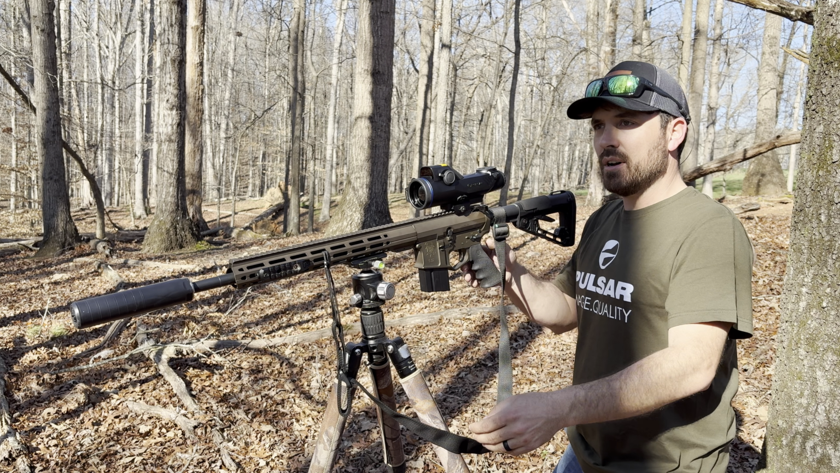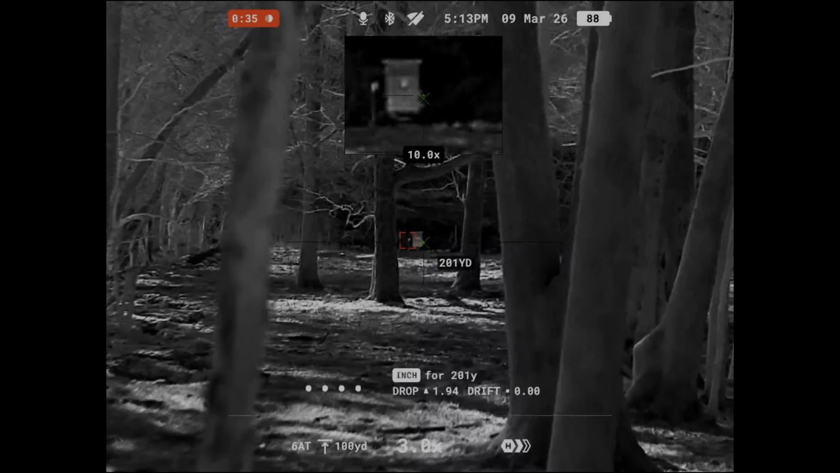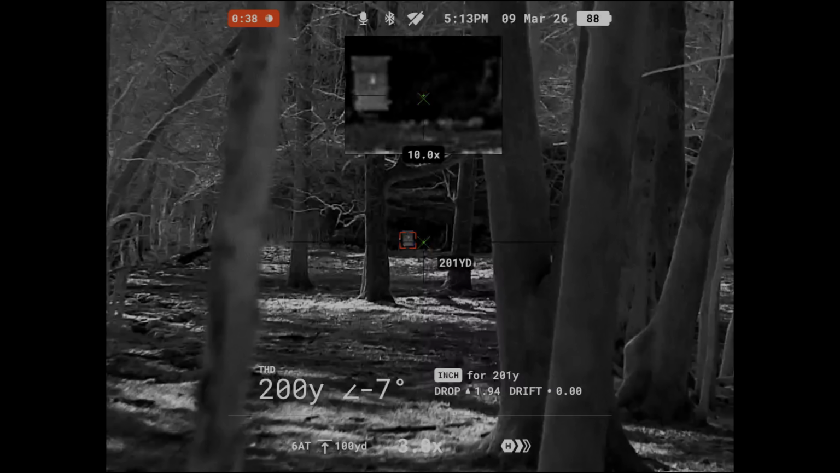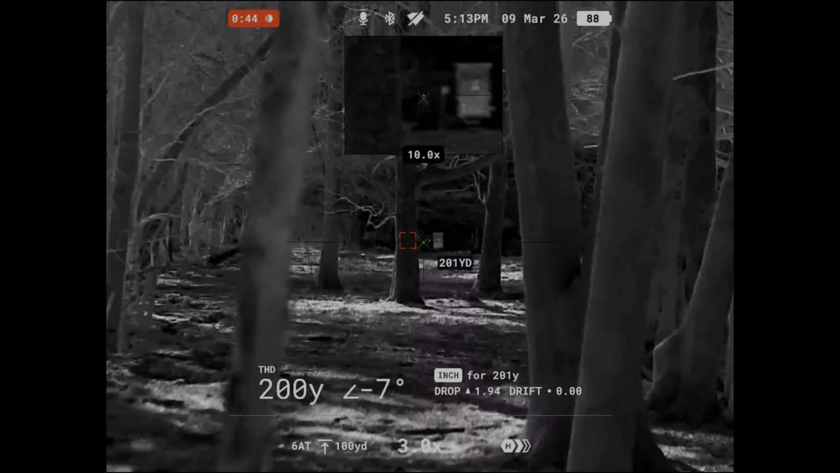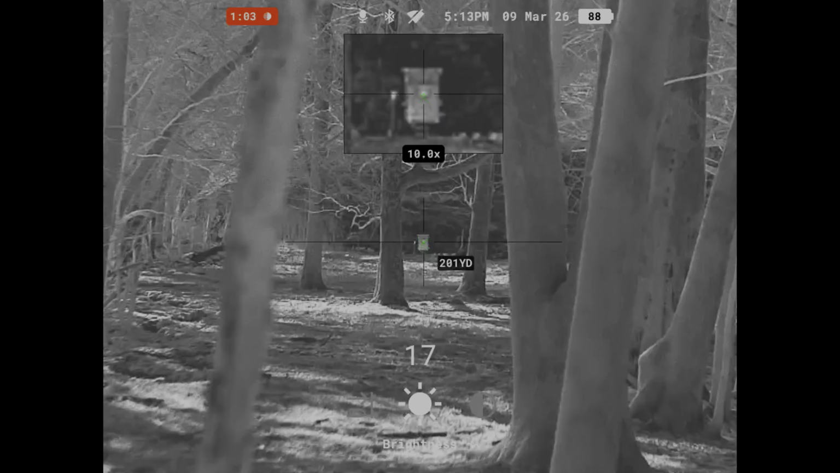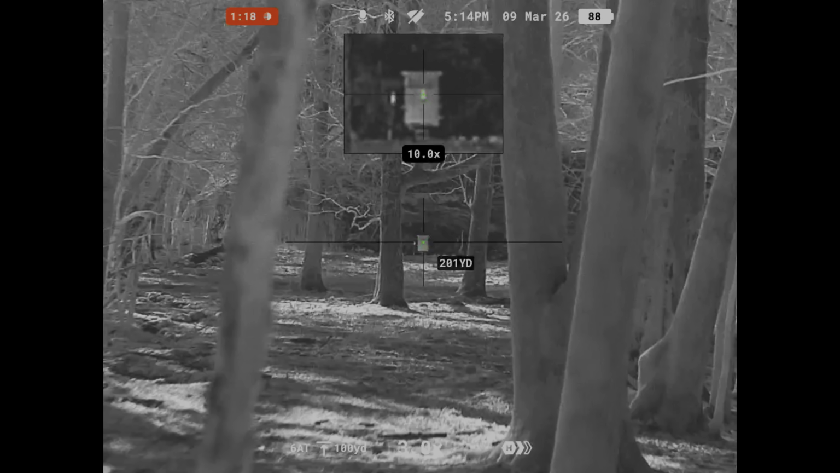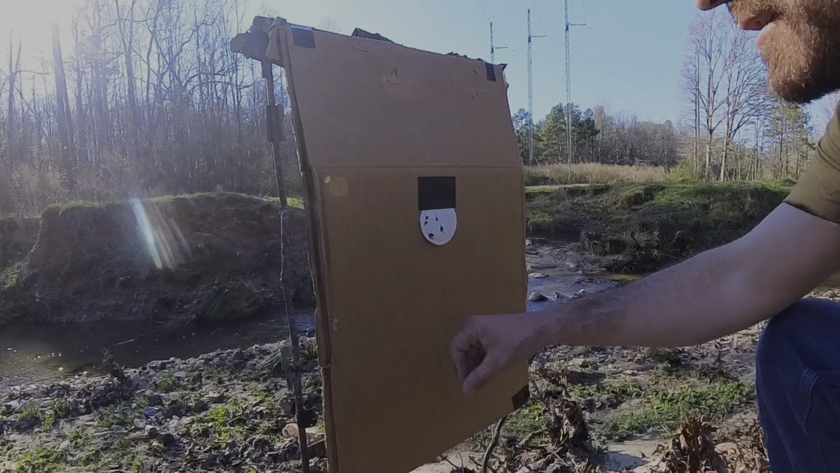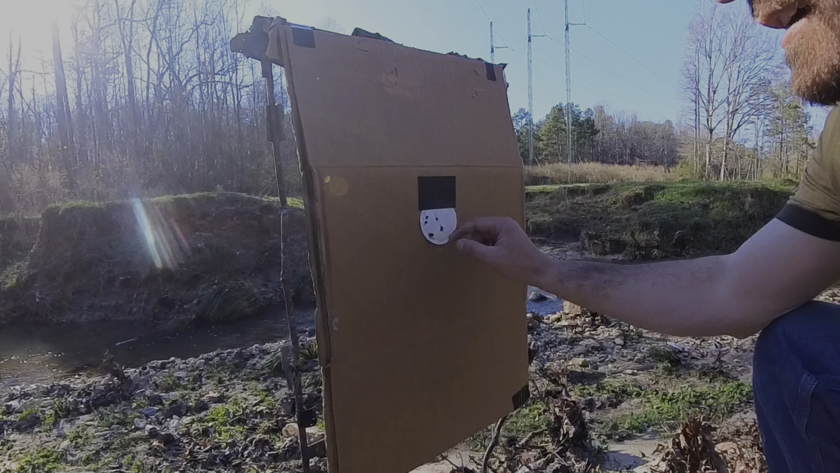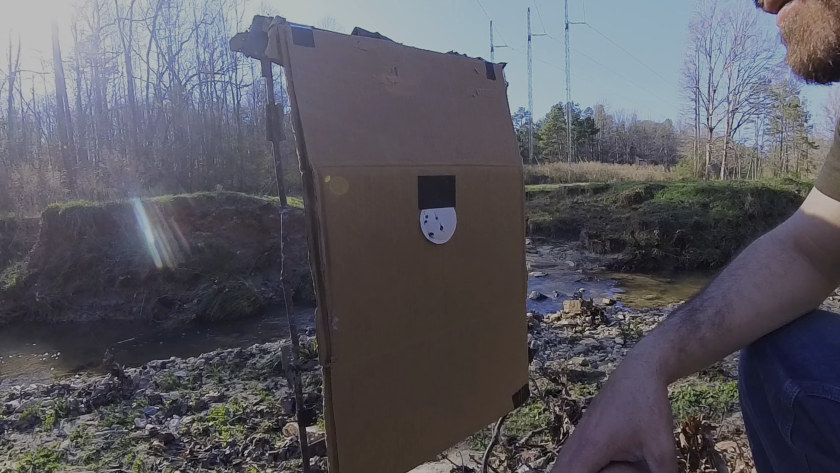All right, we've got our target set up at 200, so we're gonna take a few shots. All right, we're gonna confirm targets at 200. 200 on the money. All right, let's take a couple shots, see where we land. I'll brighten this screen up a little bit so I can see this mark. We just took our shots at 200. One of them doubled in this hole right here. The ballistics, they're dialed in, so let's go see if we can find a coyote.